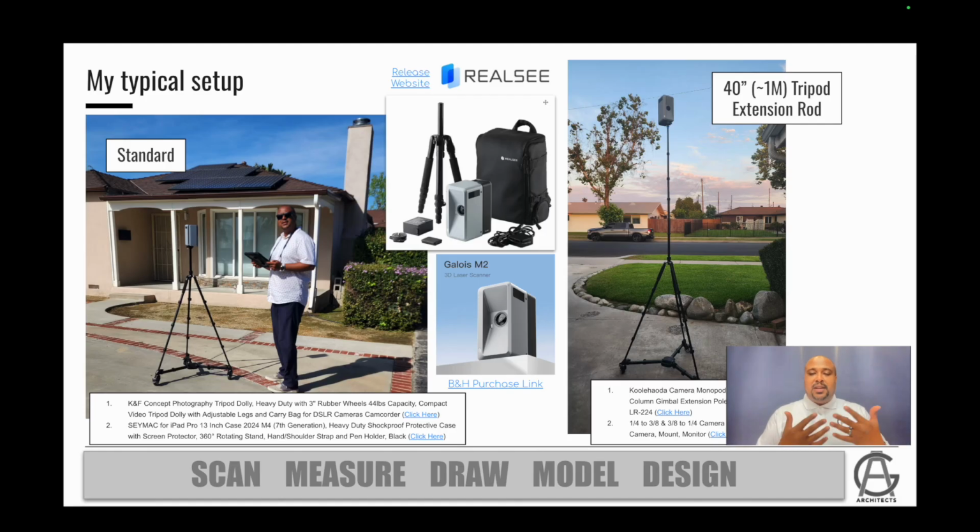I personally use an iPad in addition to the camera, because the camera by itself doesn't do much. You've got to pair it with some kind of handheld device, whether it's a phone or a tablet. In my case, I use an iPad. My daily driver is actually an Android phone, and the Realsee app works on Android and on Apple products. I just like the way the iPad looks, because I take notes every single day on that, so I use that for Realsee, and it's nice and big.